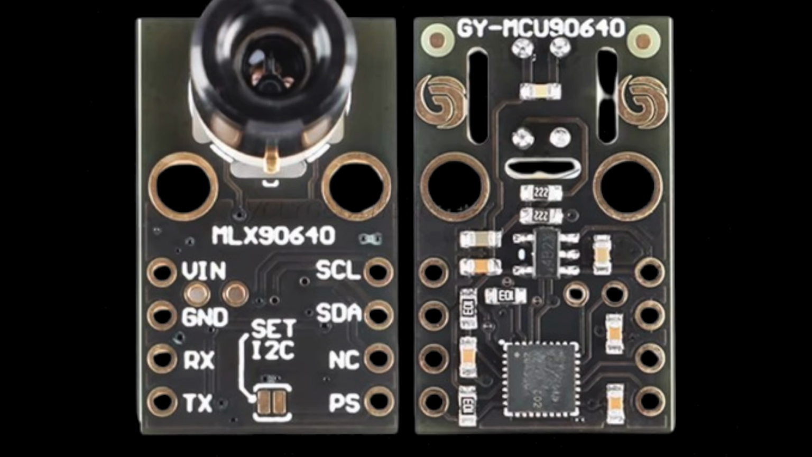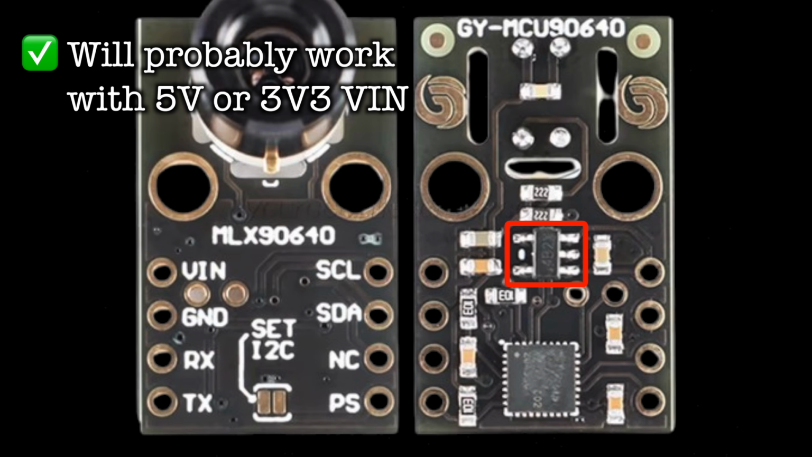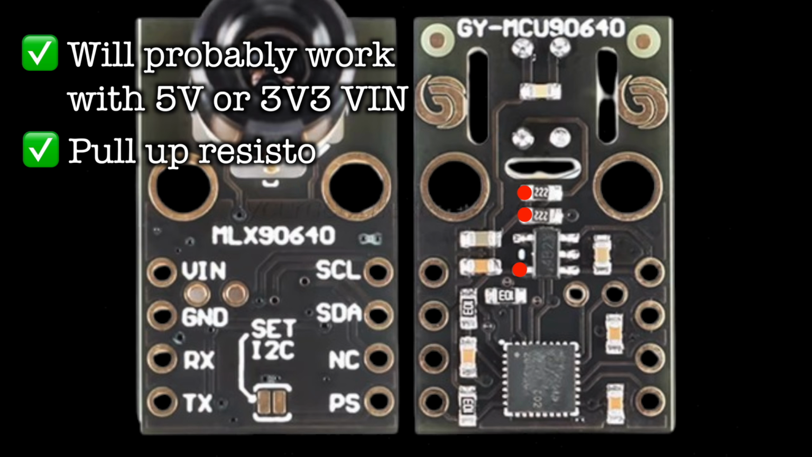So let's do a deep dive on this board in particular. We do have a 3.3 volt regulator on board, so in theory, we should give it more than 3.3 volts in. This particular low dropout regulator looks like it's an ME6212 series. This has a dropout voltage of around 120 mV at 100 mA load, so it probably should still work if we feed in 3.3 volts to it. Ideally though, we should probably feed it in 5 volts. Fortunately, the pull-up resistors are connected to the 3.3 volt line, so we don't need to worry about weird voltage levels on the I2C bus.